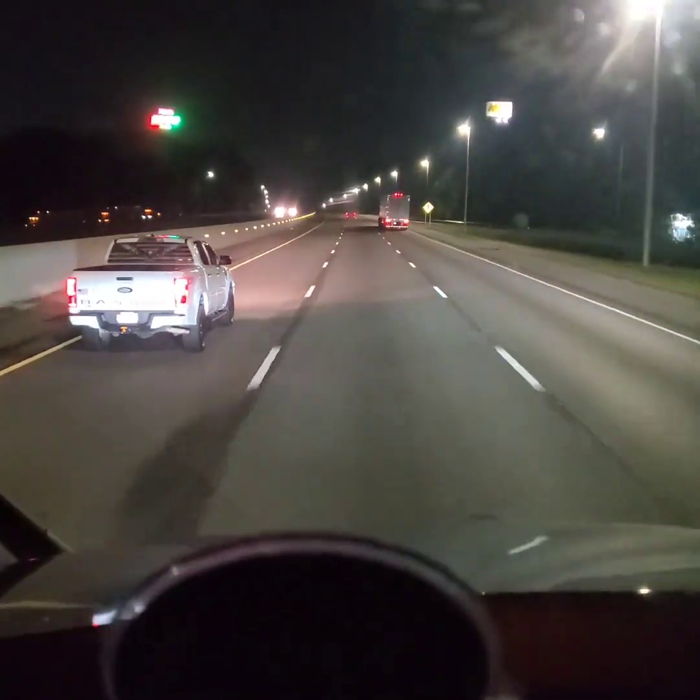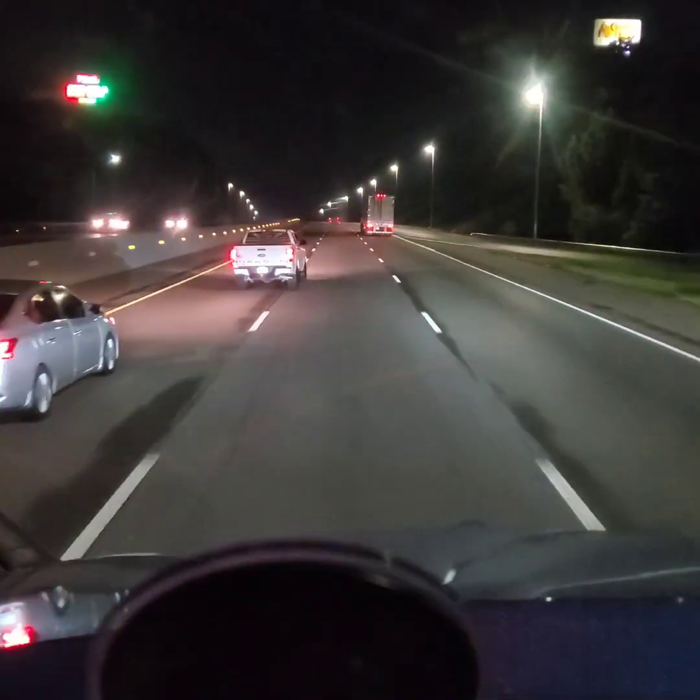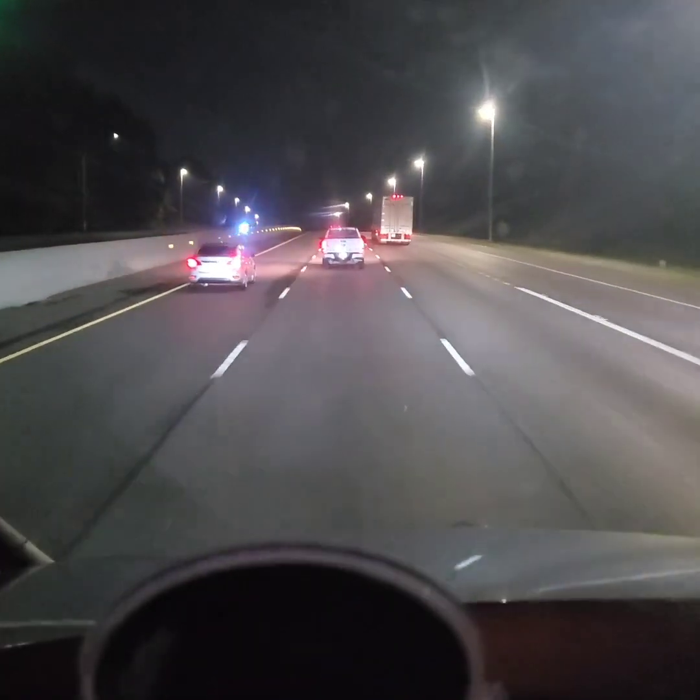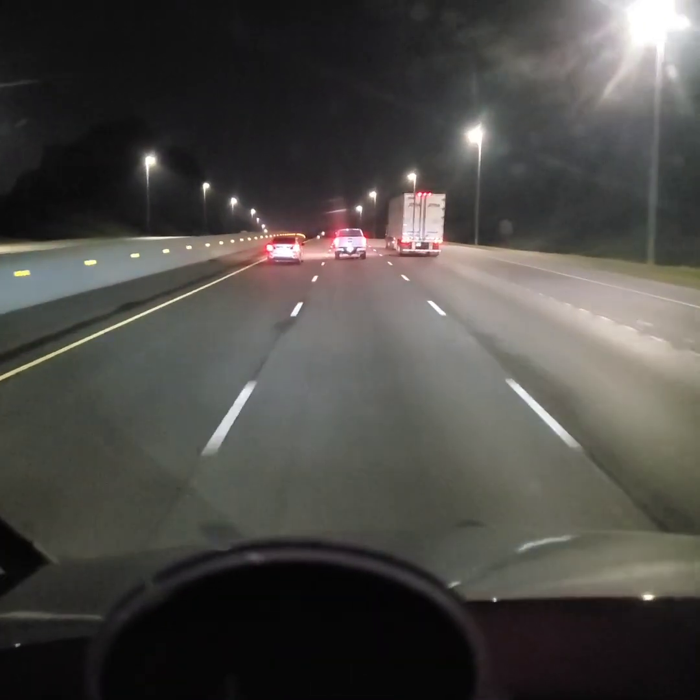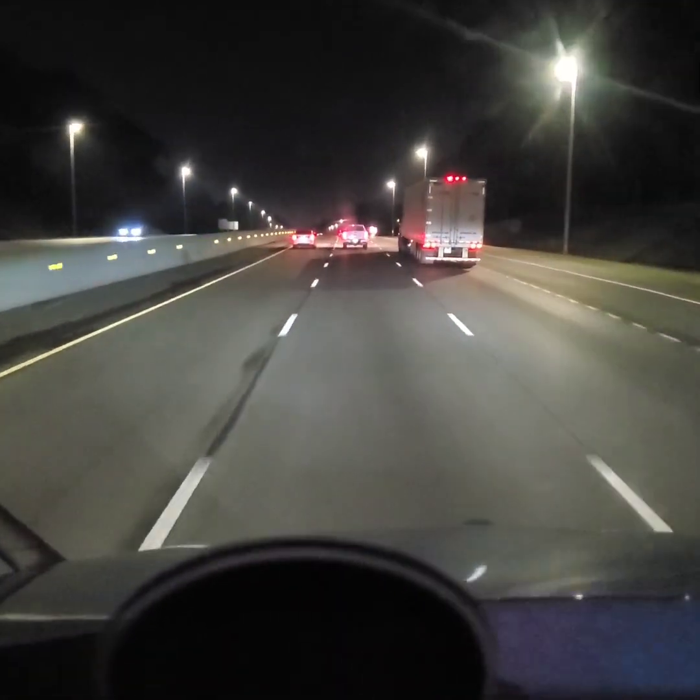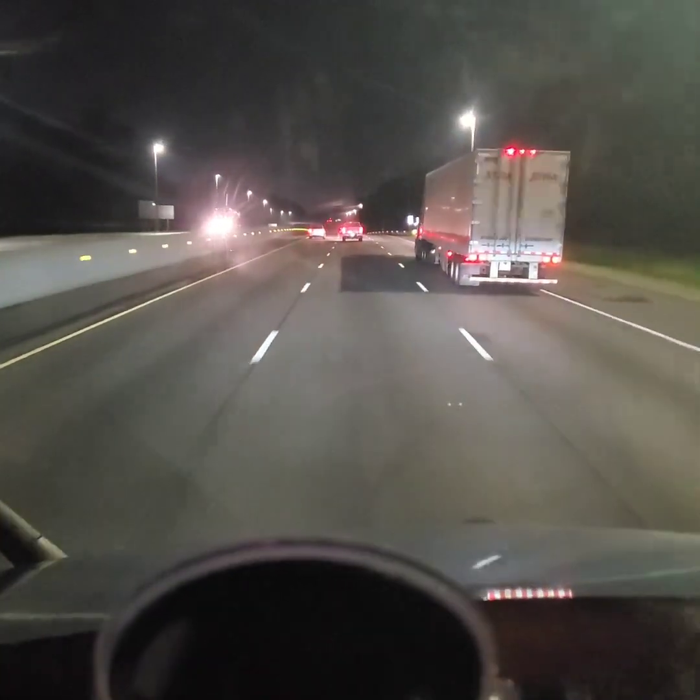So I'm just about done with my homework, and then I get a loud knock on the side of my door, like hurry up, like I'm in the way. For truckers out there, we already know the knock.